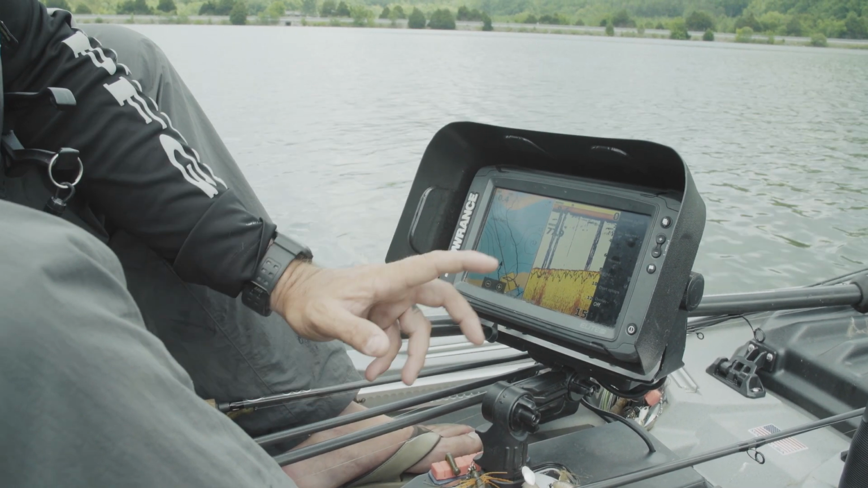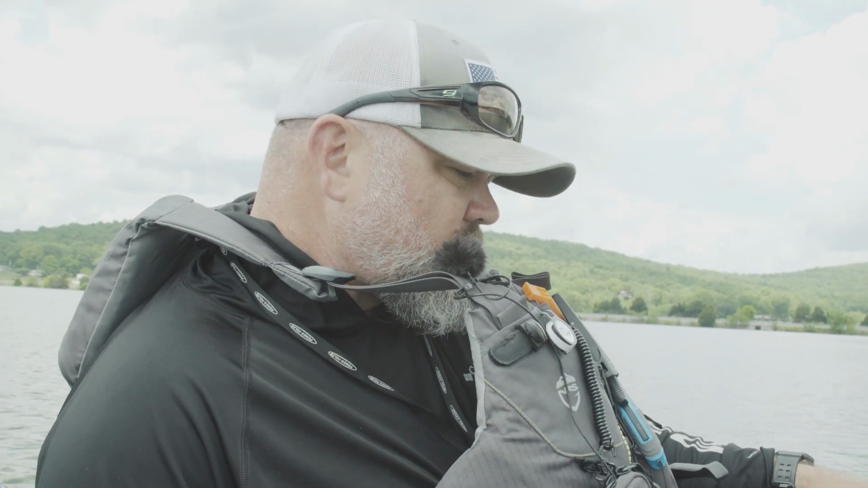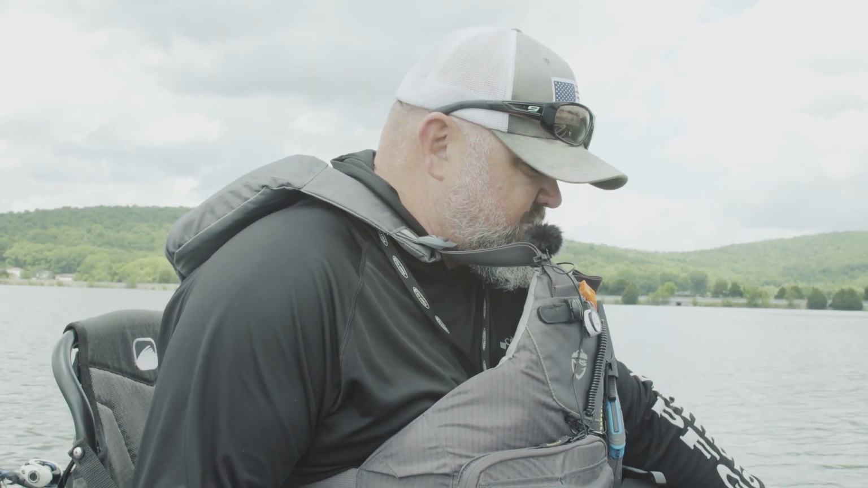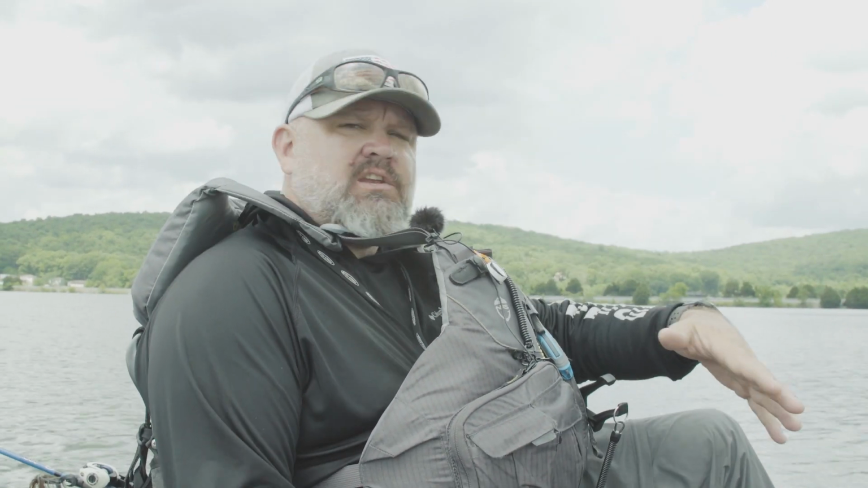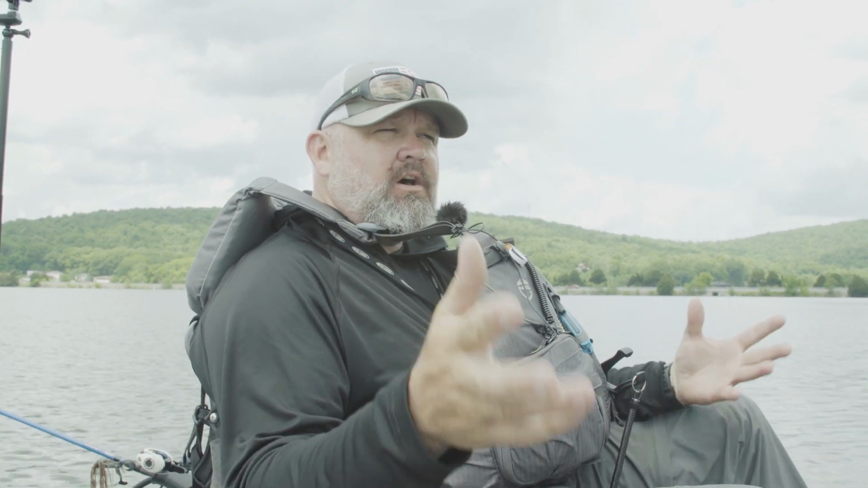Pretty much the recipe for finding bass offshore in deeper water. Right now, as you can see, we're drifting along. We're in 8 foot of water, so there's this rise that we're over the top of. So you've got a good canyon going down in there. You've got a road bed. You've got a submerged piece of bridge. And you've got a creek channel.